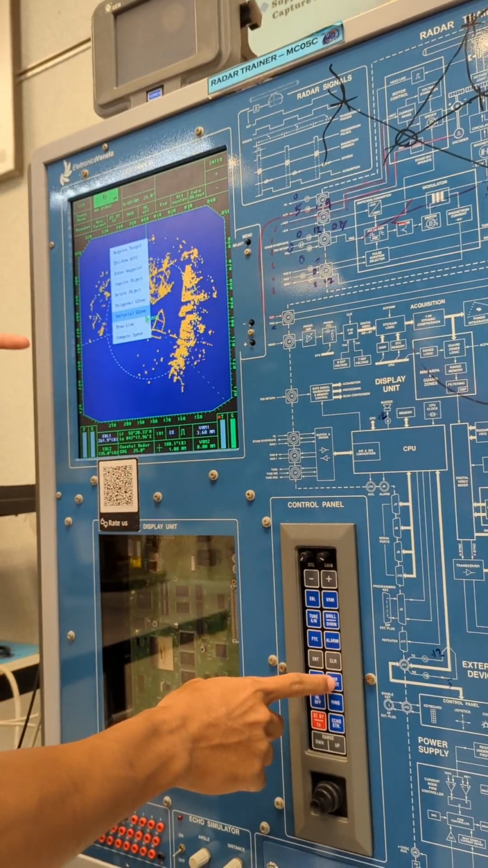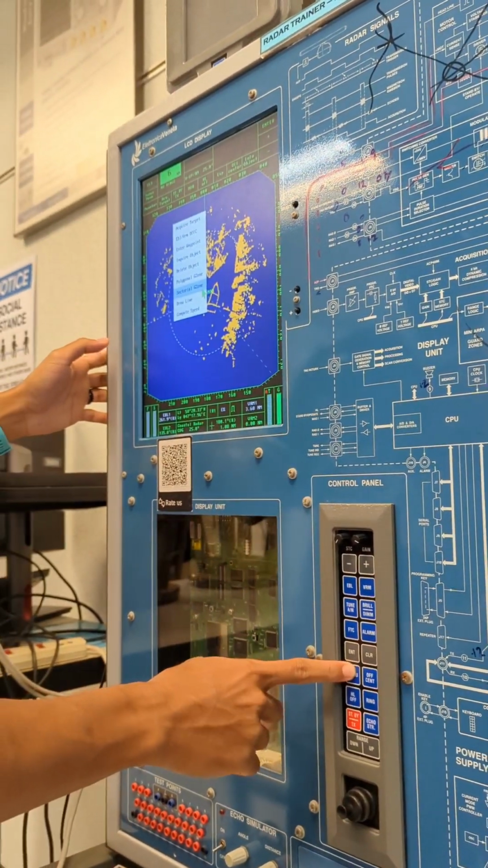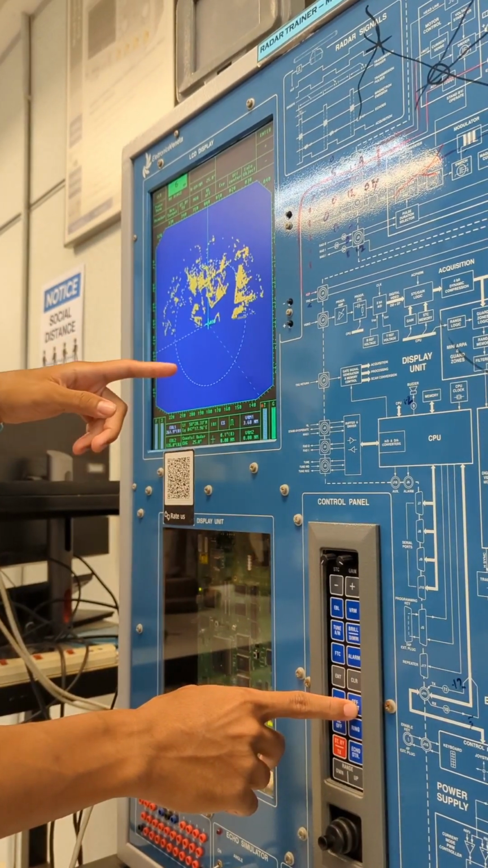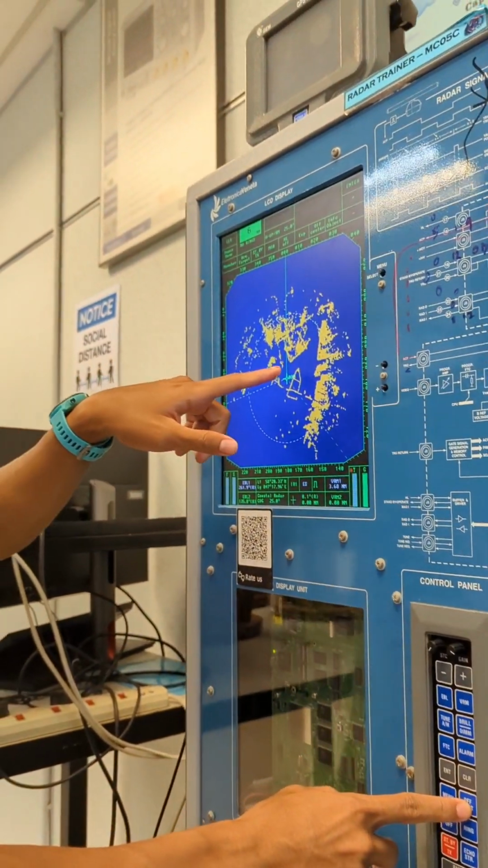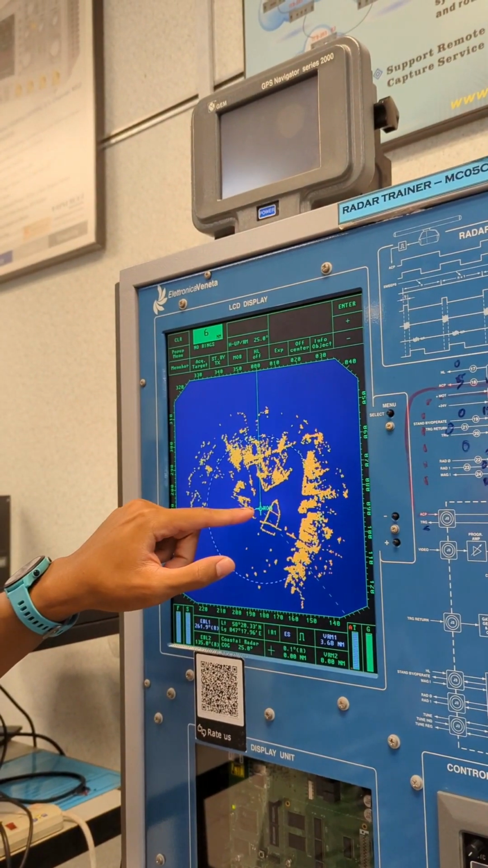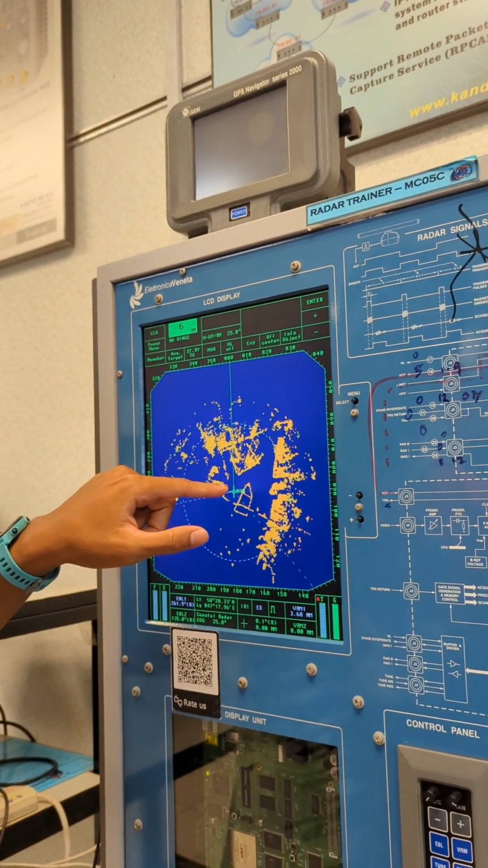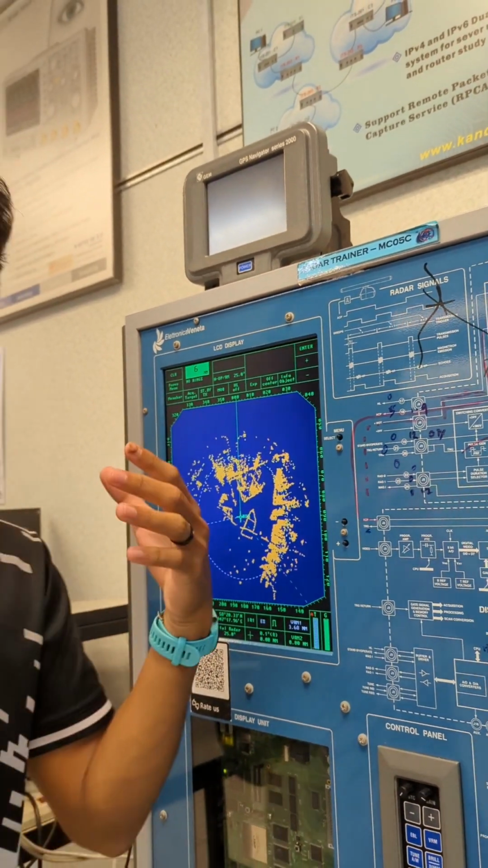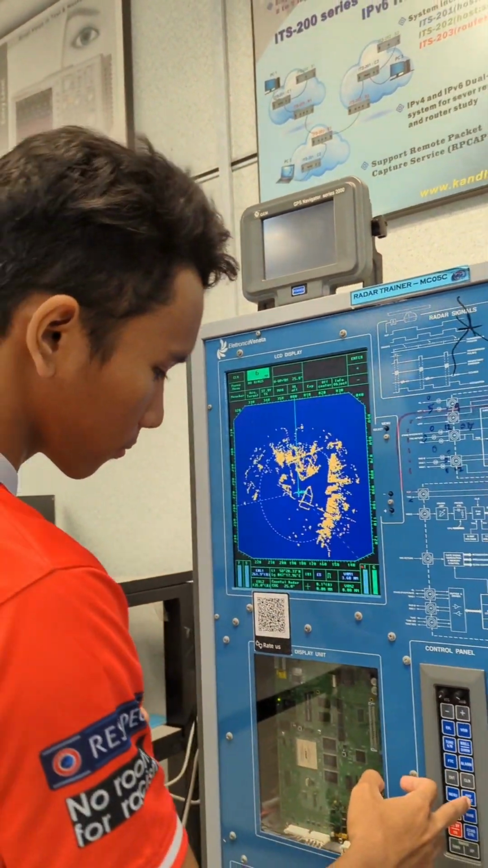And off center is the moment we press the off center, it will shift the display of the grids, and the center of this radar is not centered to the actual radar position.